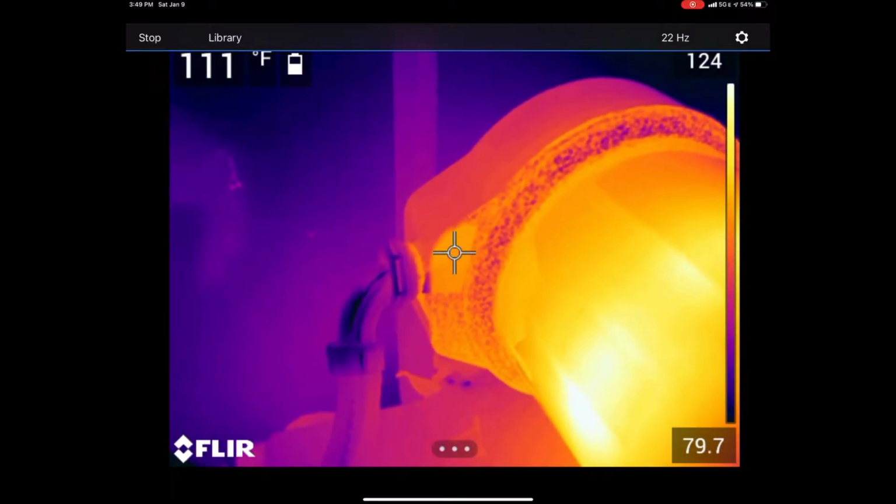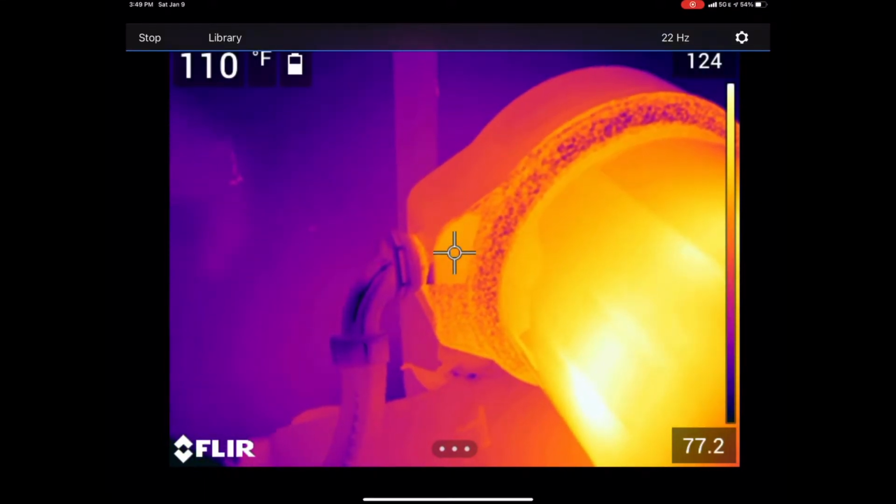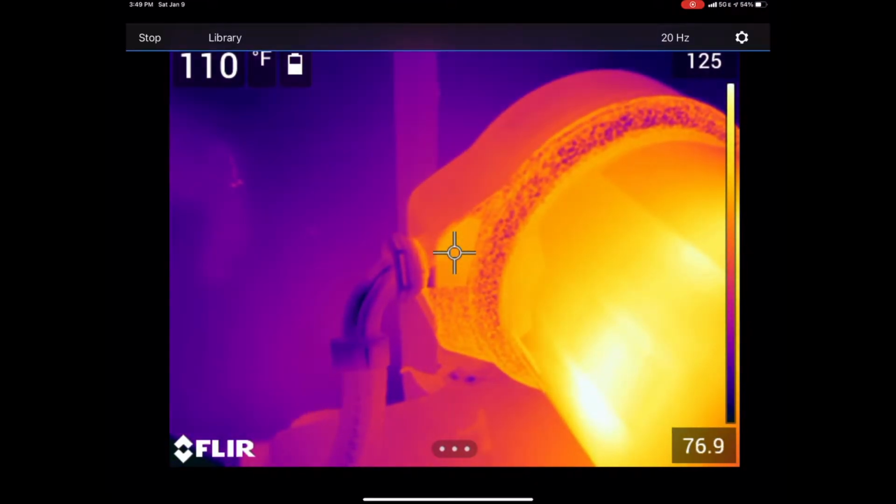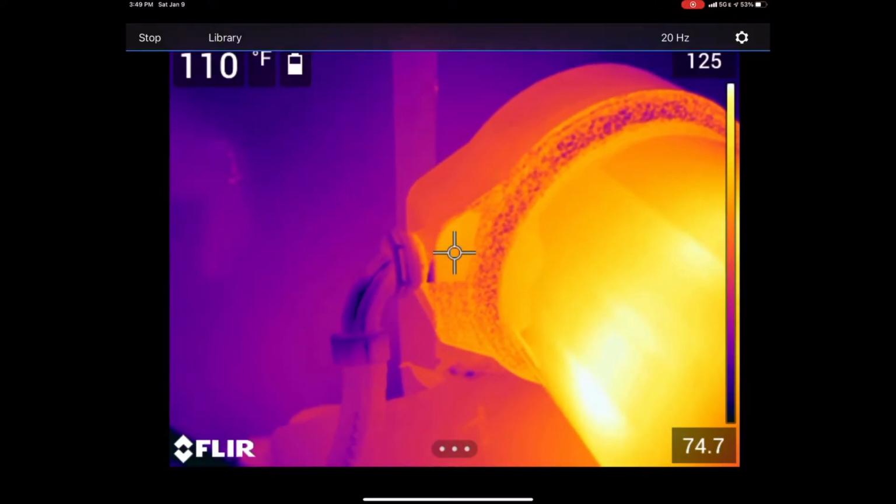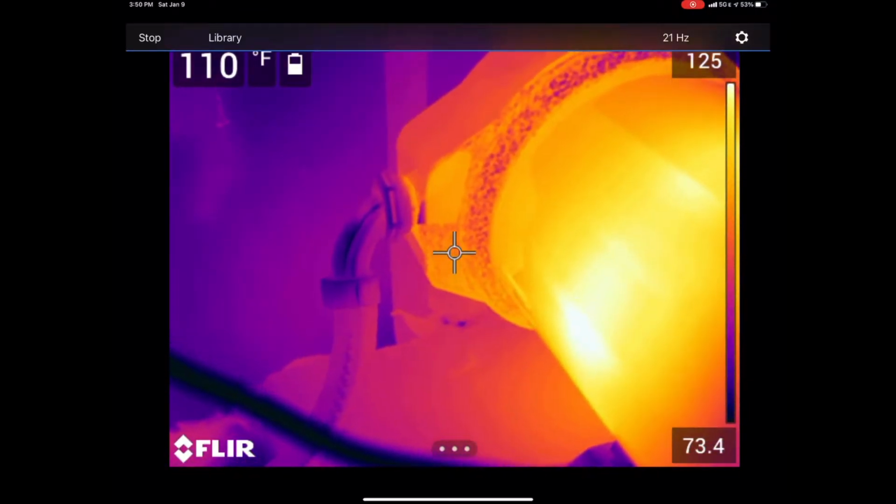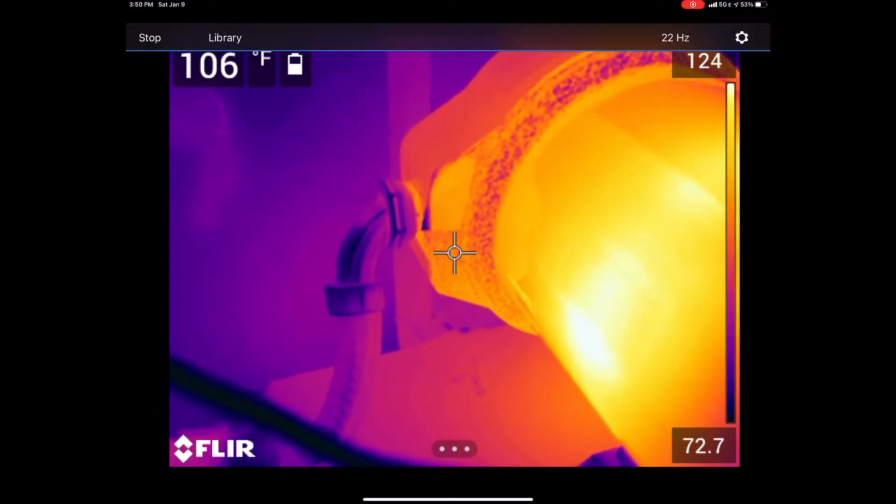What you're going to notice is when we hold the crosshair here over the piece of electrical tape, we maintain pretty steady temperatures. I think we saw one fluctuation to 111, there we go, but overall it's about 110. Whereas the second that I move this crosshair off and onto this metal, we start to see some variations. We've got 108, 107, 104, and yes, I know that I'm moving the infrared camera around a little bit.